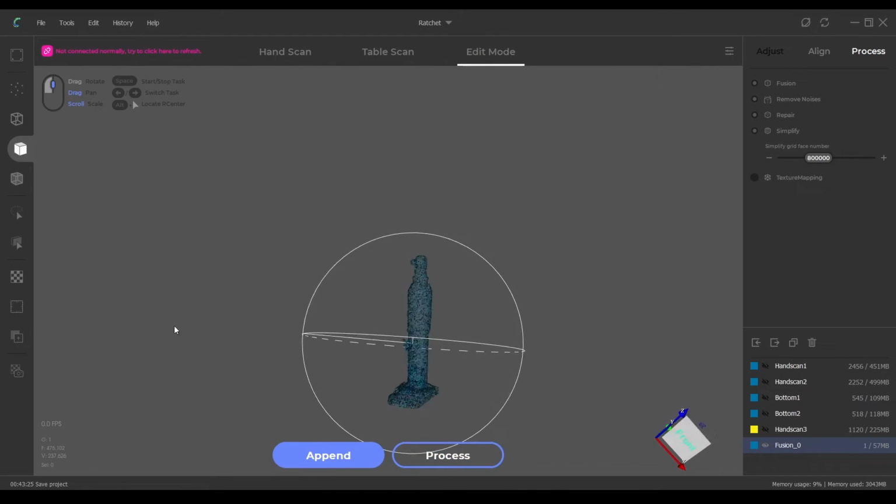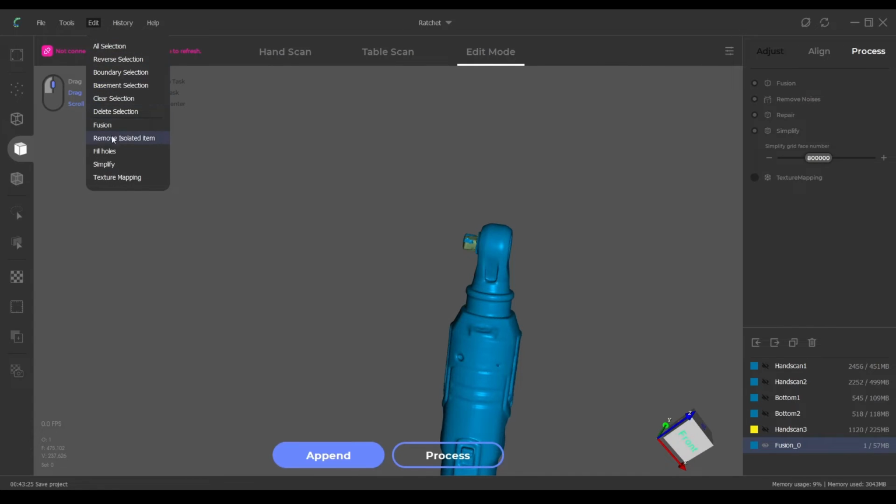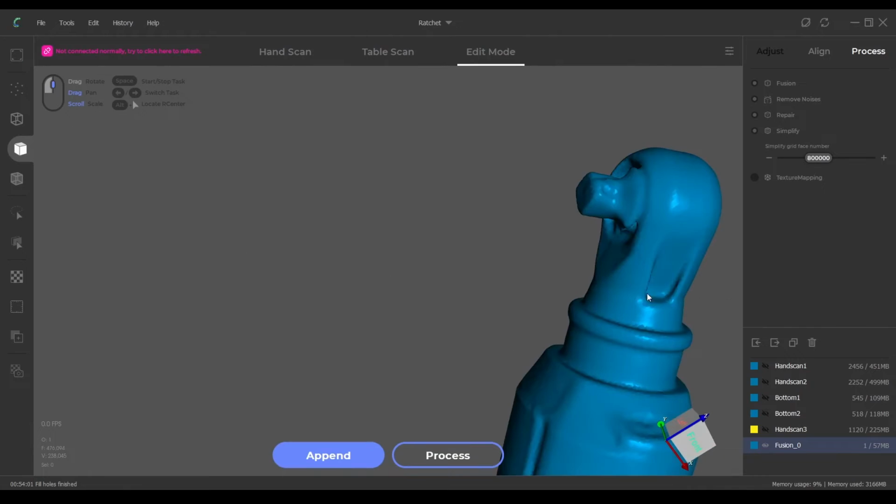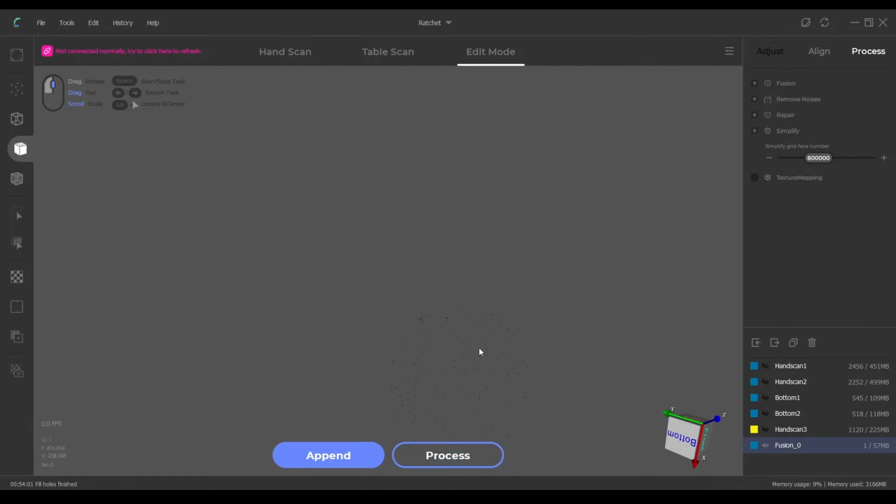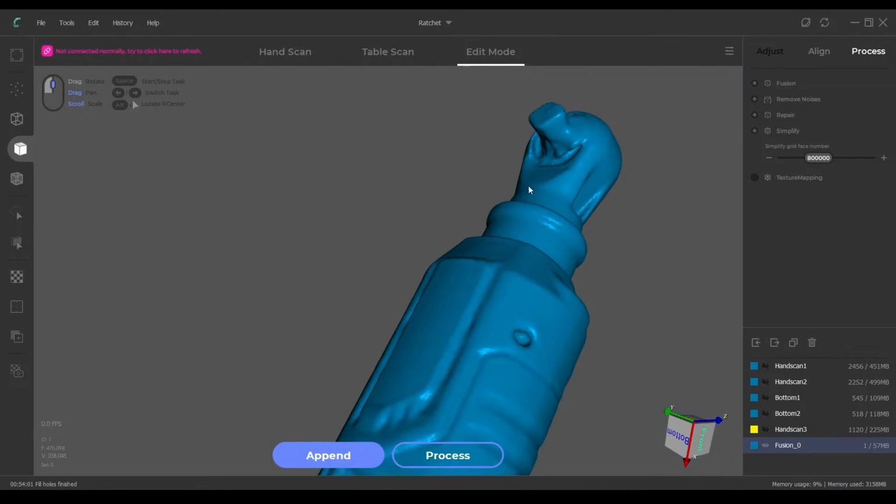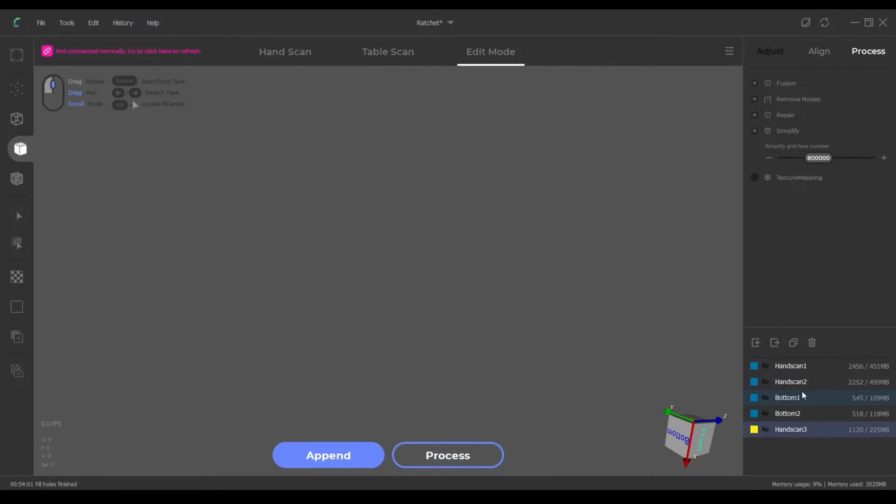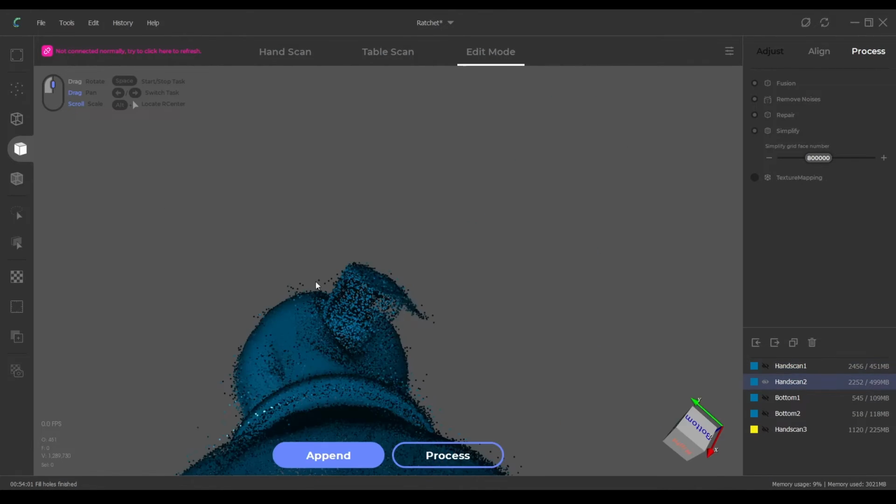So now that that's almost good to go, come up to edit and go fill holes. You see, it's repaired the model once again, and it's kind of put it back where it was. So this to me would say that it's an issue with the point cloud data more than anything. So what we can do is we can remove this, make all of the scans visible again, and we can clean this up a little bit more.